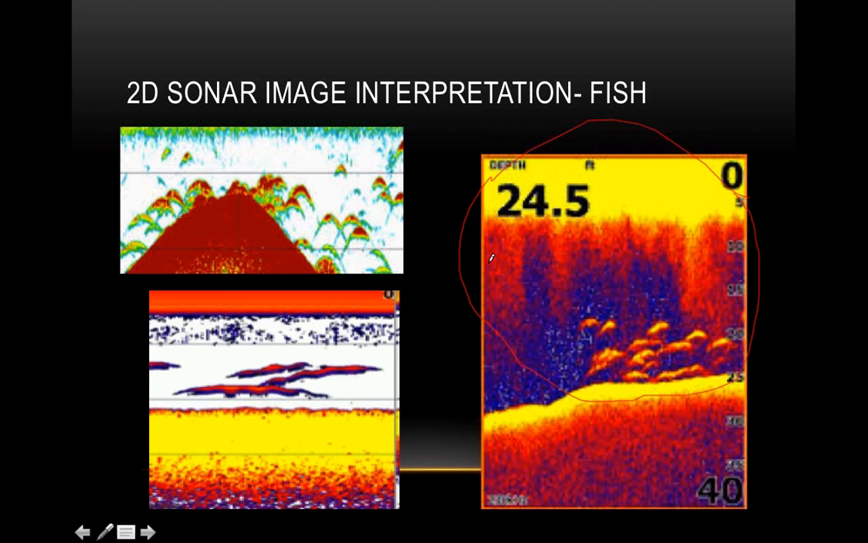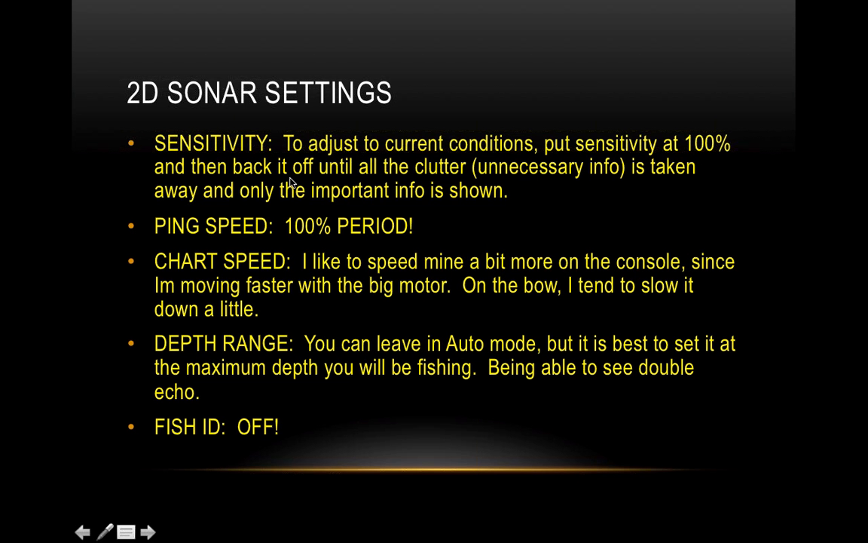It's picking up all that unnecessary data that you don't care about. There's probably bait fish in the water column somewhere that you just can't see because of all this stuff. But you look over here, the white, that's the water column that you want to see, because then you can see the bait fish and things. So that's just an example of good sensitivity and bad sensitivity.